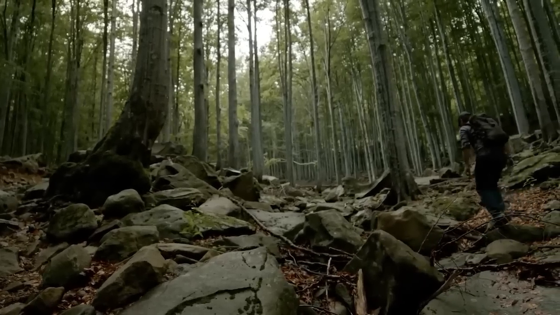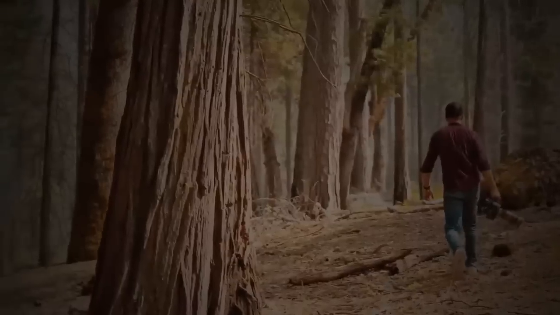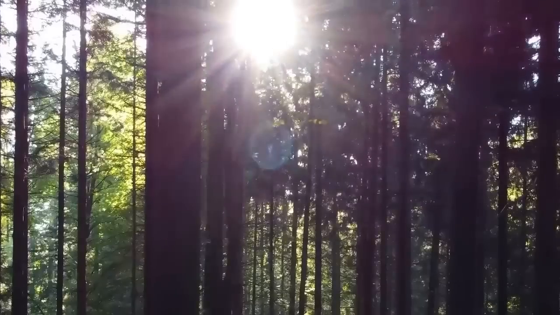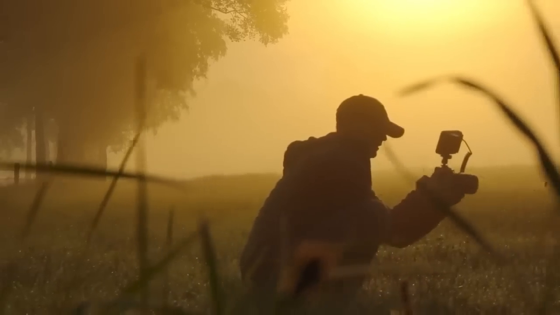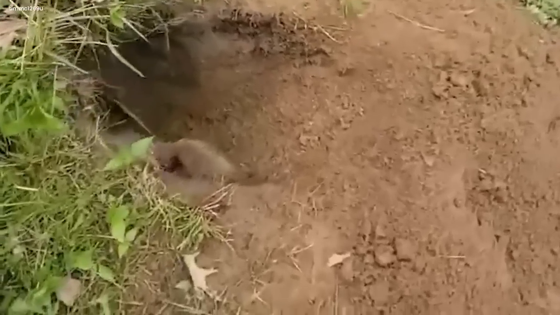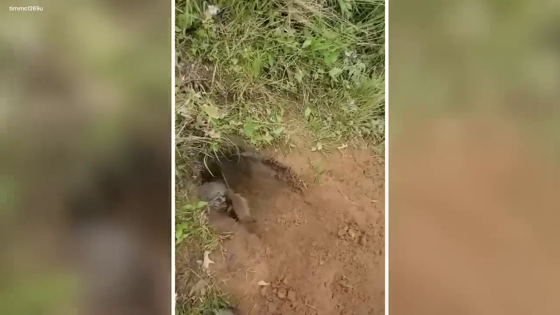Forest puppy dog. Once upon a time, in a thick forest far from the working town, a man embarked on a solo trip. With nothing but a pack and a camera, he ventured deep into nature. As he wandered through the towering trees, the sun filtered through the leaves, casting dancing shadows on the forest floor. In his hunt to capture the natural beauty of the forest, the man stumbled upon a mysterious den hidden amidst the rocks and foliage. Curiosity excited, he cautiously approached the dark entrance.